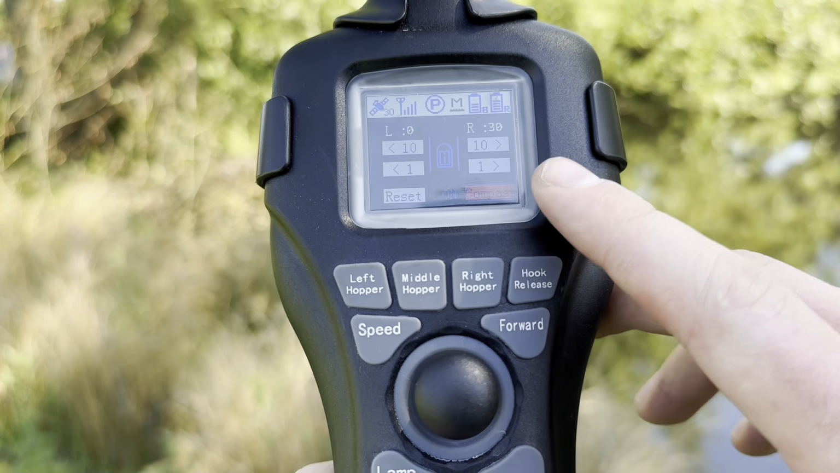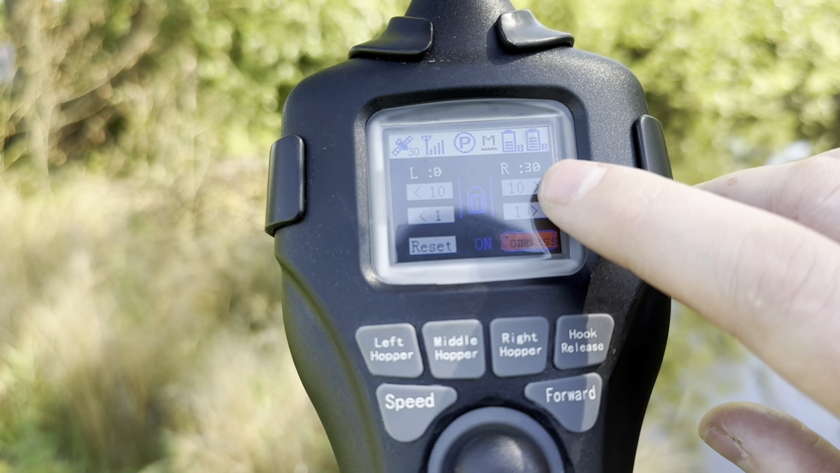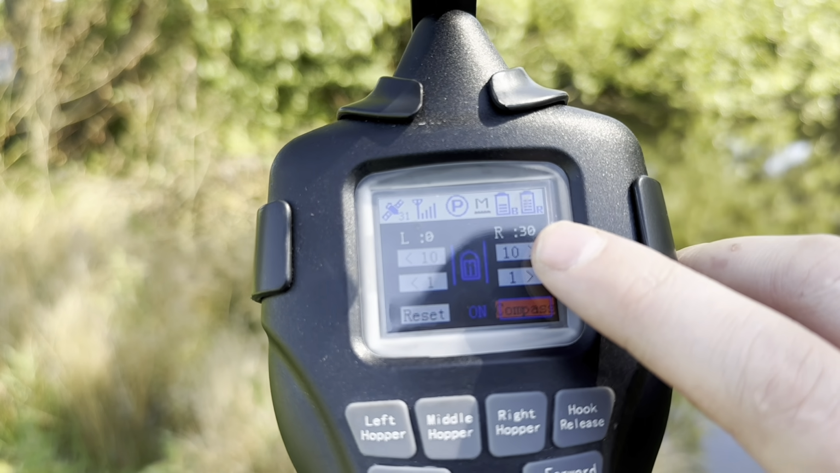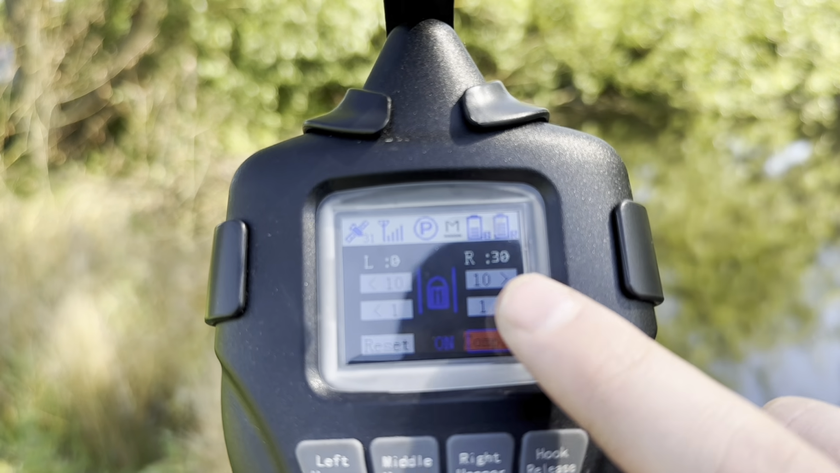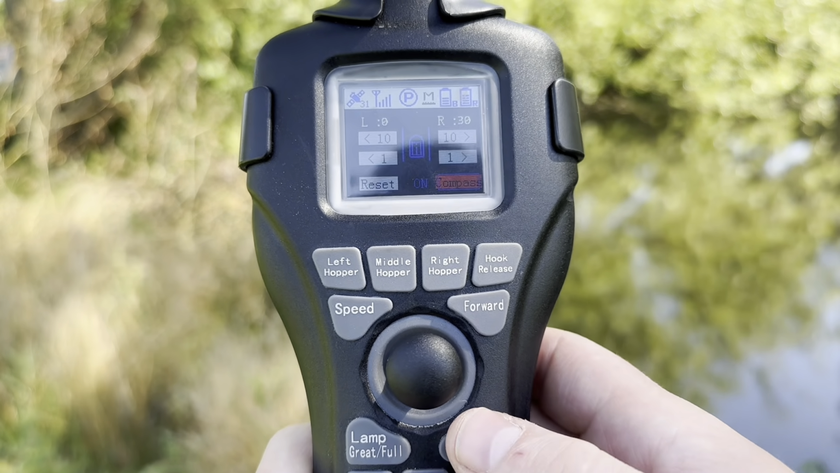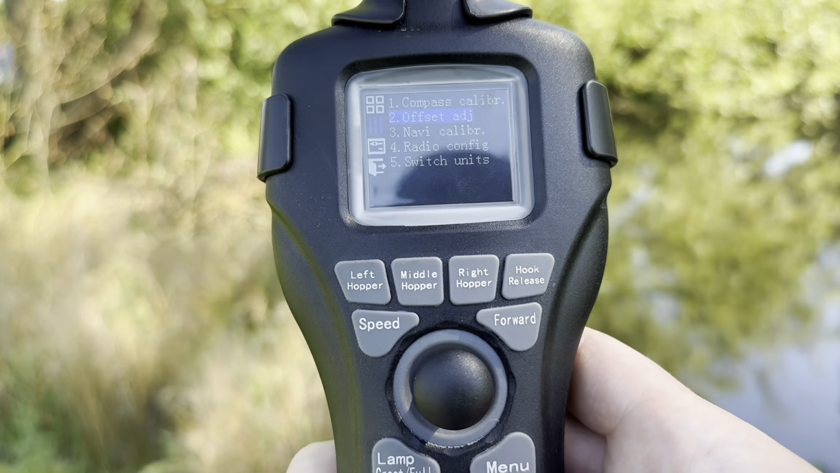So that covers your offset adjustments. The numbers 10 and 1, obviously 10 is quite a big increment at a time, so I recommend just going in 10s at a time, and then you can use the 1s to really fine tune it. Again, this automatically saves when you press menu and come out of it.